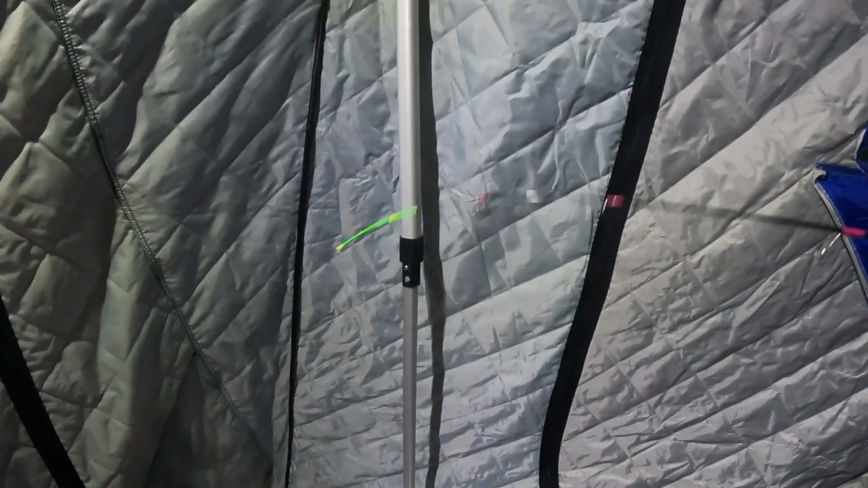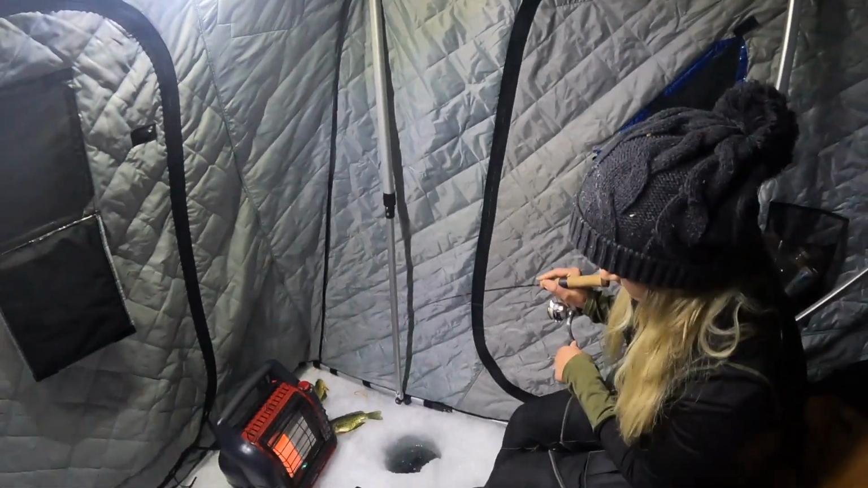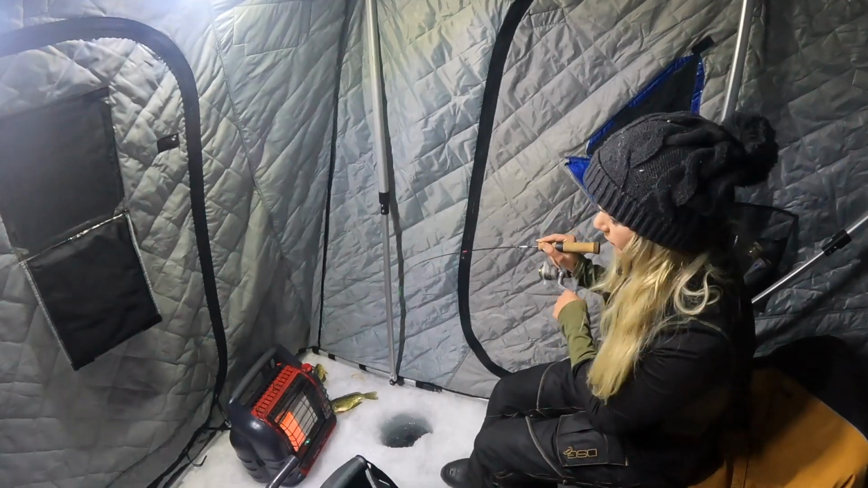I'm transitioning. See that rod? All right, we're hooked up.